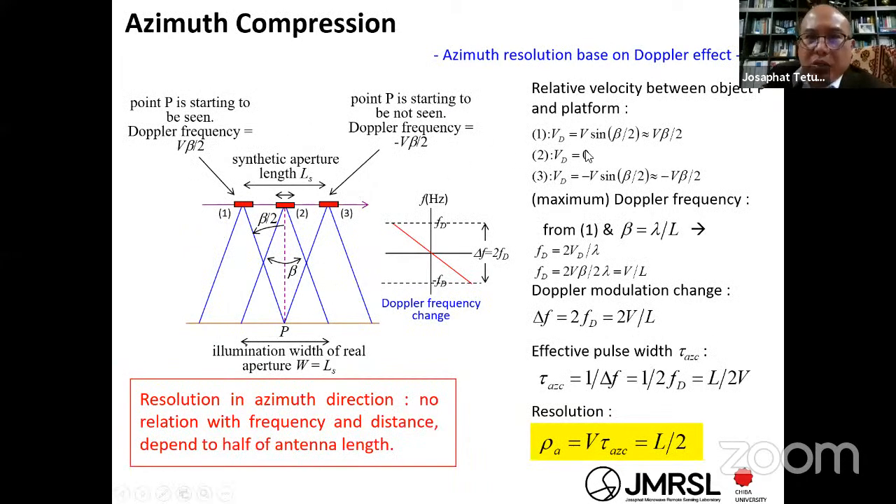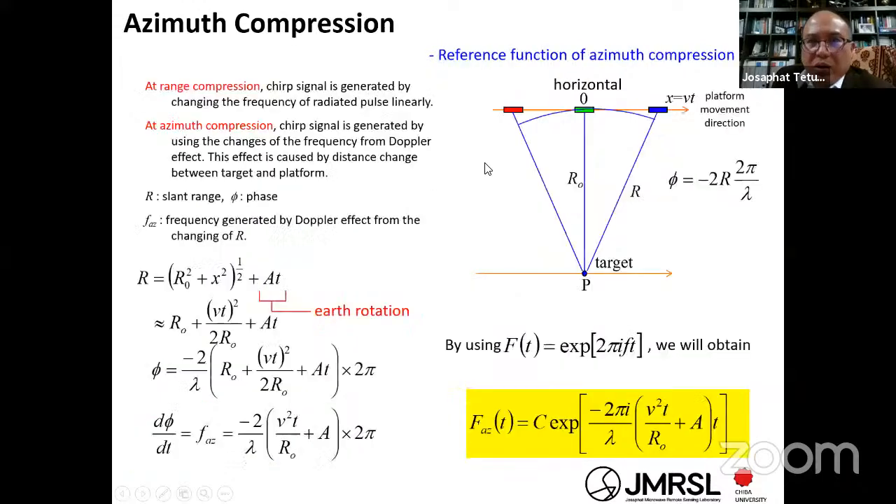Okay, next is the azimuth compression itself. Consider the Earth rotation, and then you can get the reference function for the azimuth compression. For the detail, I think you can get it from some books about raw data processing; I want to skip that.